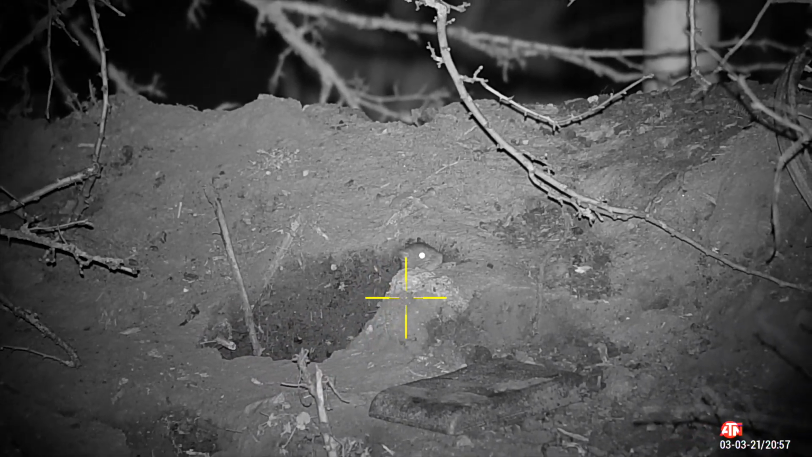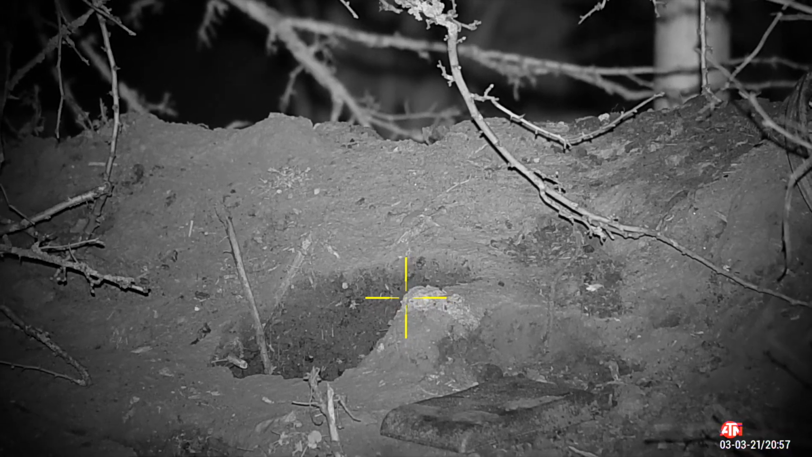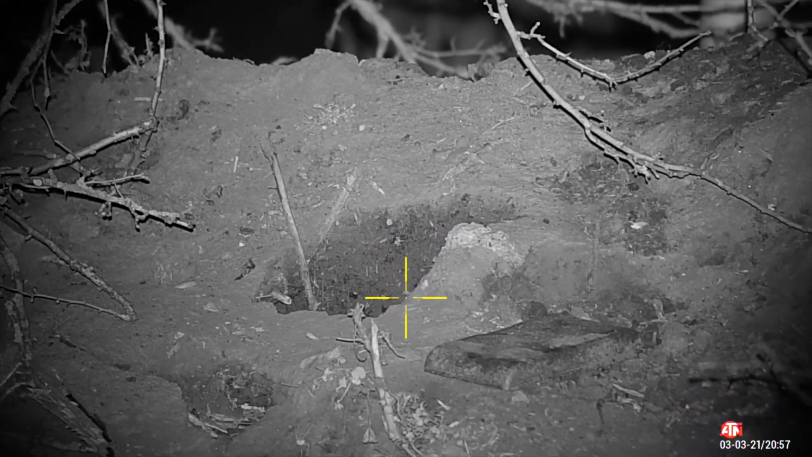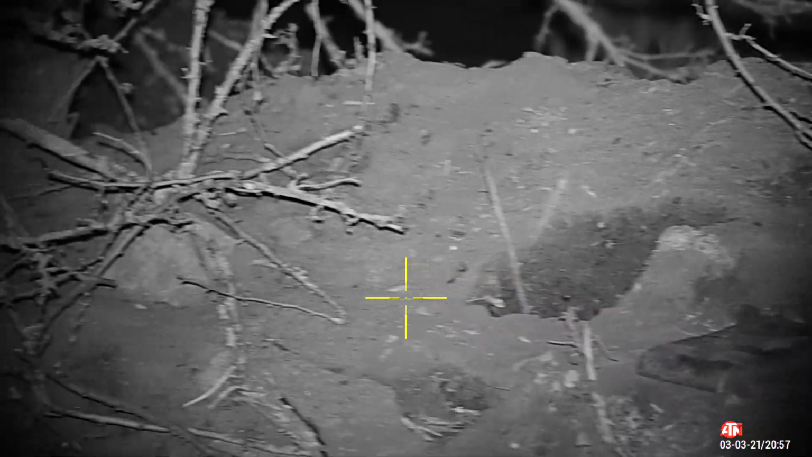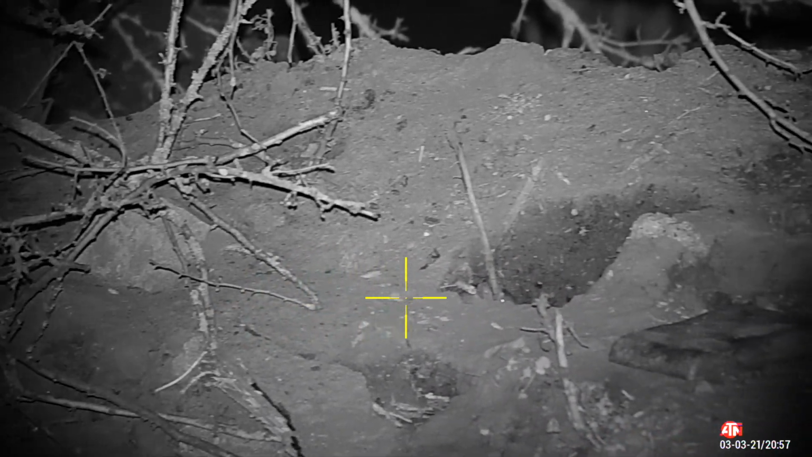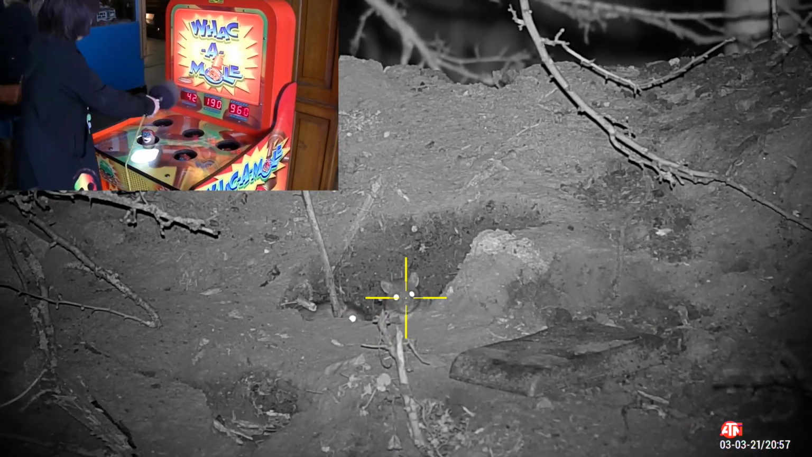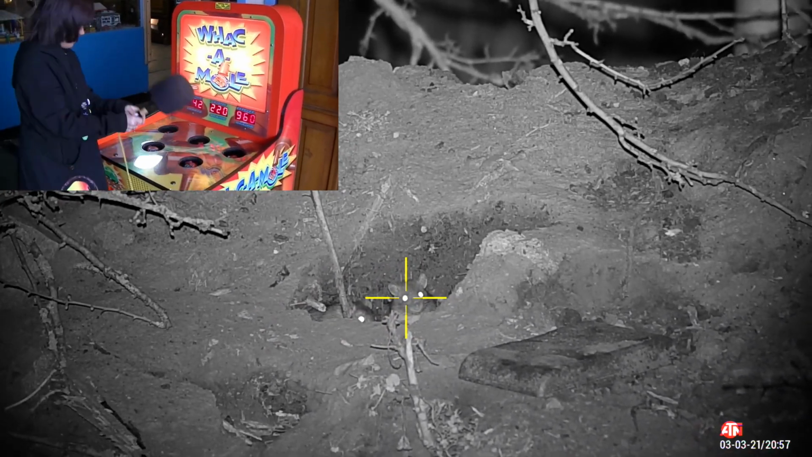I seem to recall a game in the arcades that reminded me of rat shooting here. They kept popping up and bobbing back down again, and if you were lucky enough, you could get a shot off quick enough before the rat went back down again. I think here there's 2 or 3 rats just keep bobbing up and down. Oh, that's the game I was thinking about.